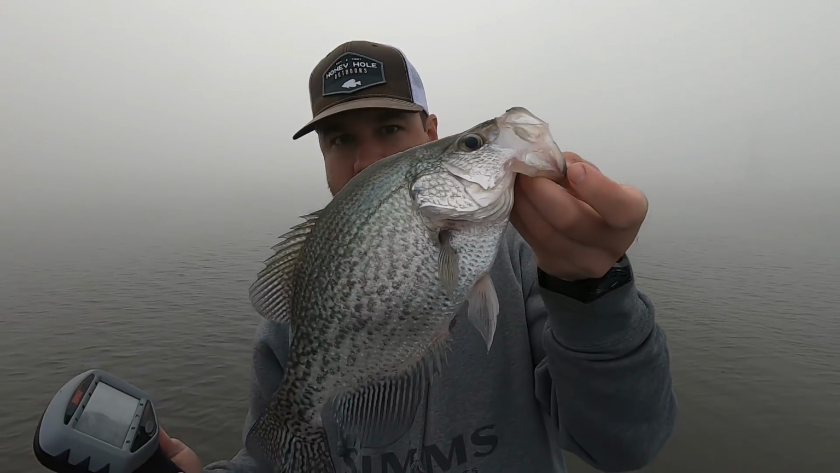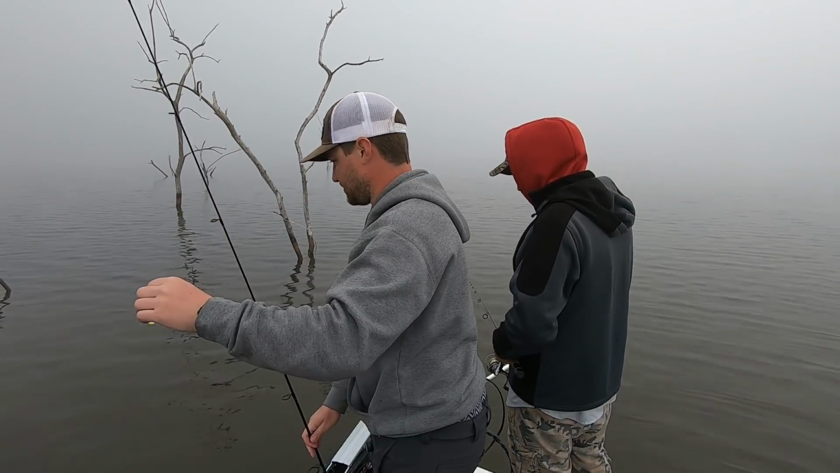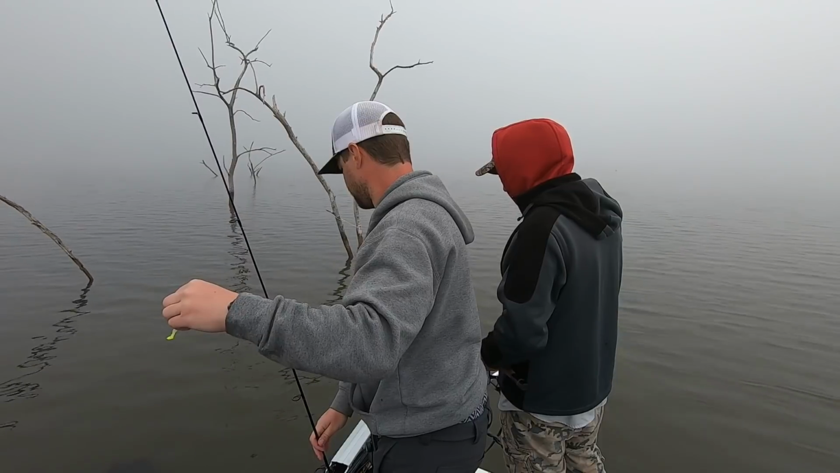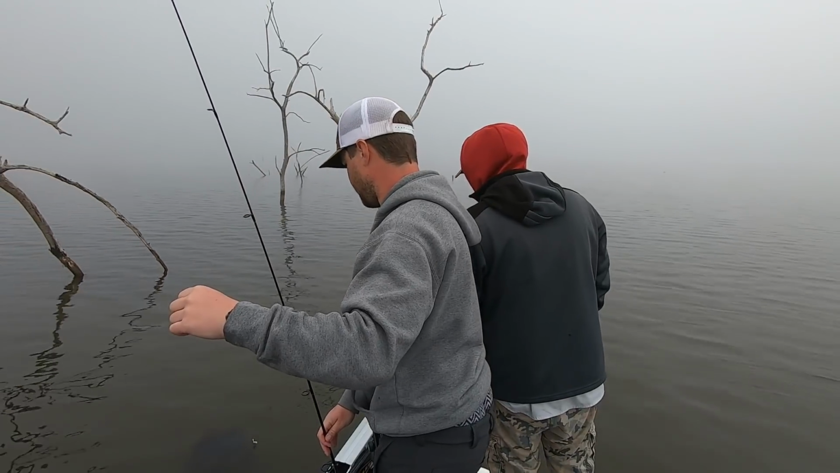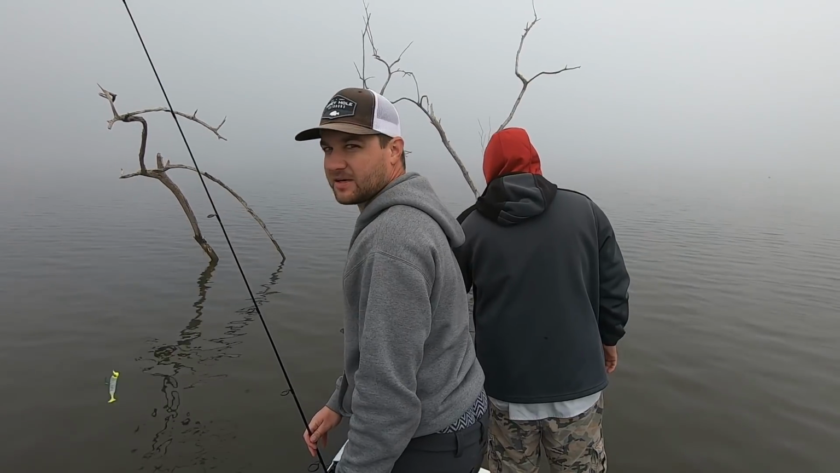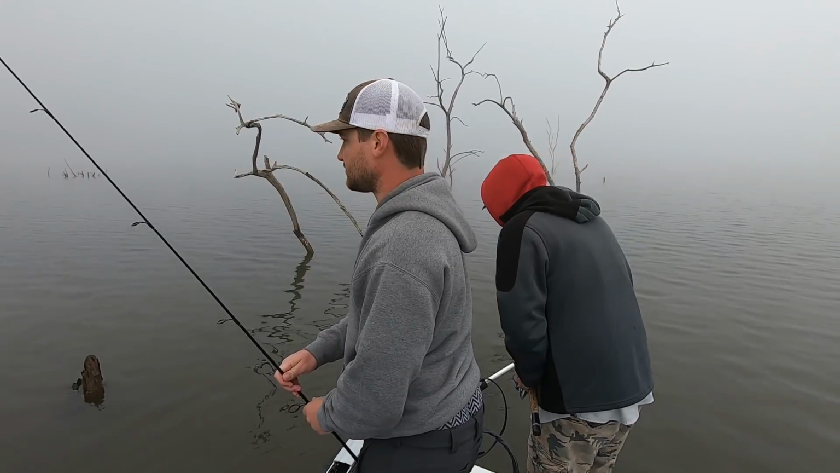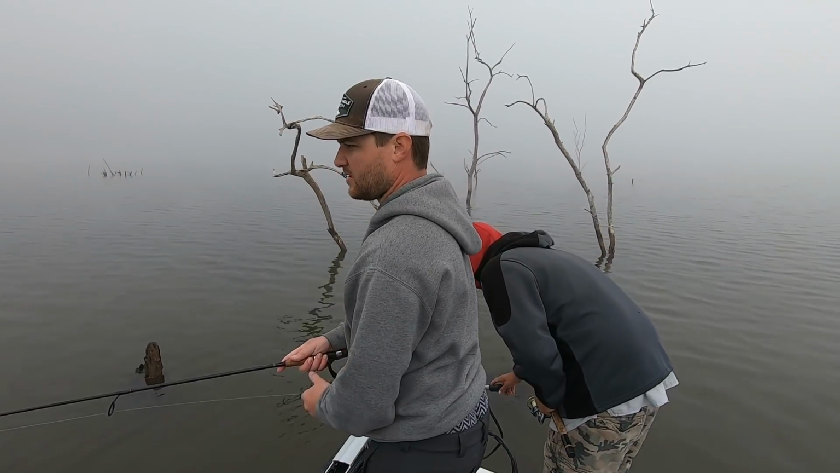That's a good one. 31. And what they're doing, how they're acting on these stumps, is you'll catch 3 or 4, and they'll scatter. It's like they kind of know something's up. Sometimes the troll motor scares them. Sometimes it's you catching them scares them. But you gotta be real sneaky with them.